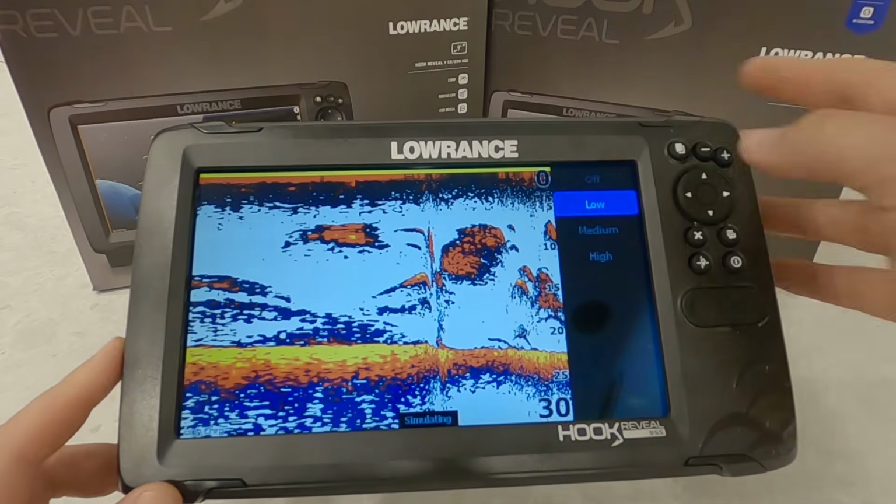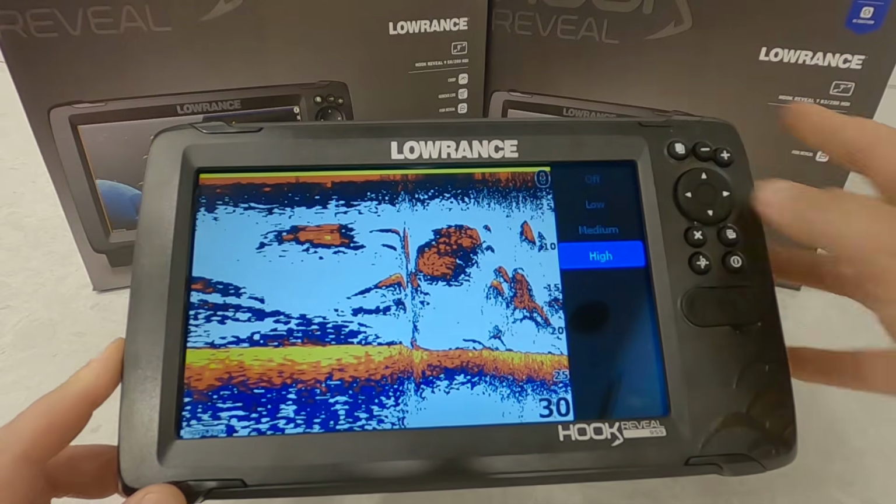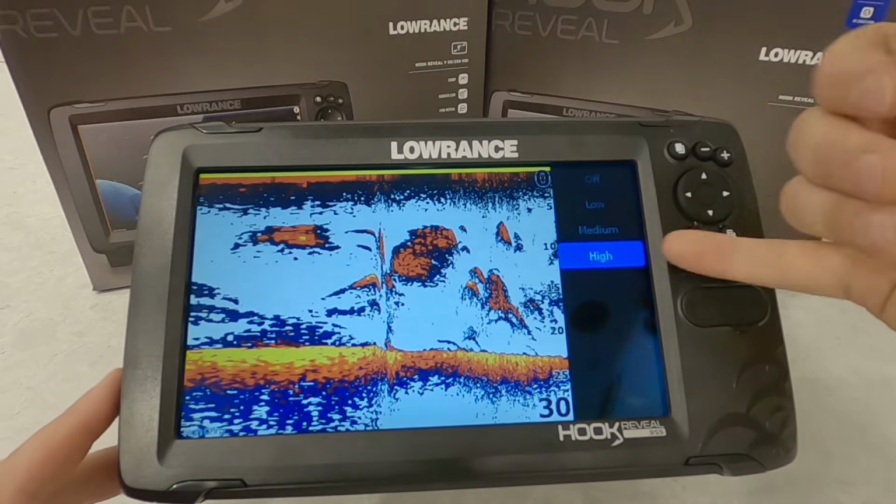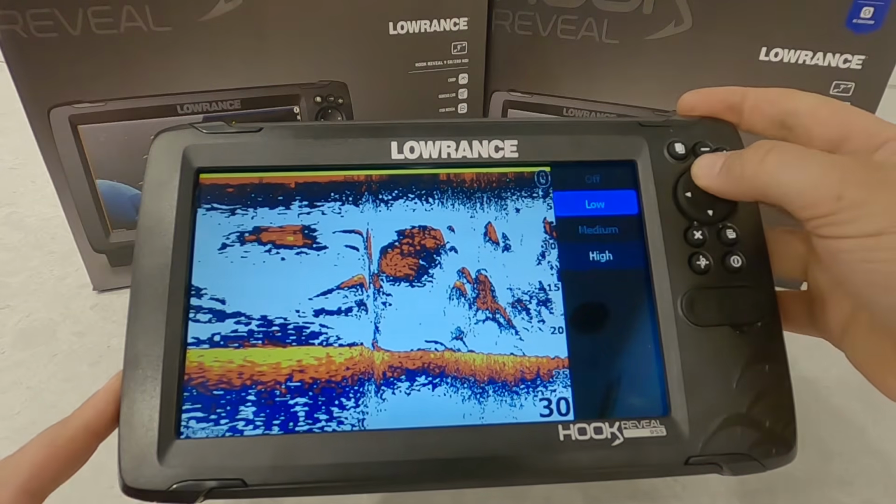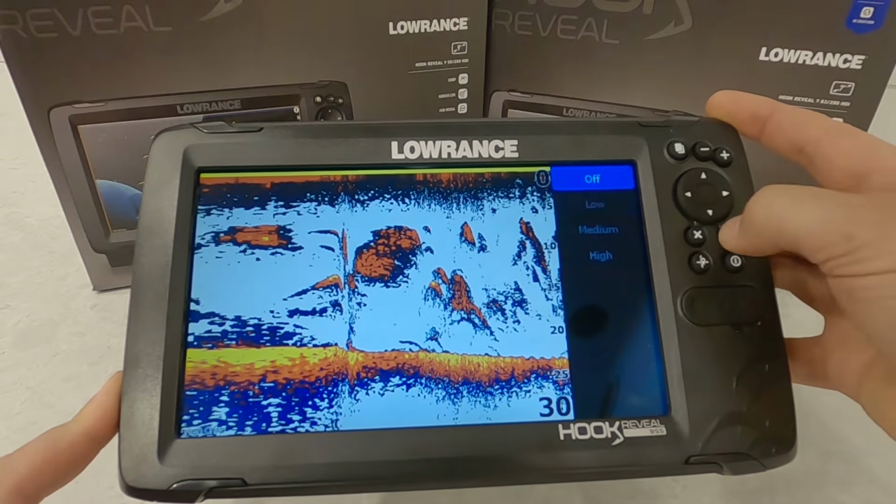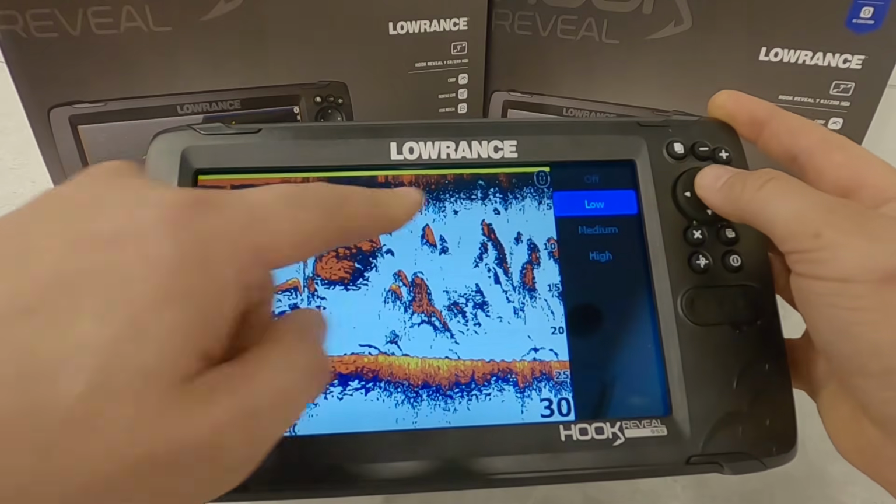Noise rejection here, we can turn it off or we can turn it up to high or lower medium. The more electrical interference you have on your screen, the more you may need to turn this on. However, it will also diminish quality. So I would keep that as low as possible. Off is best. Now surface clarity, this is a feature that Lowrance has up here.